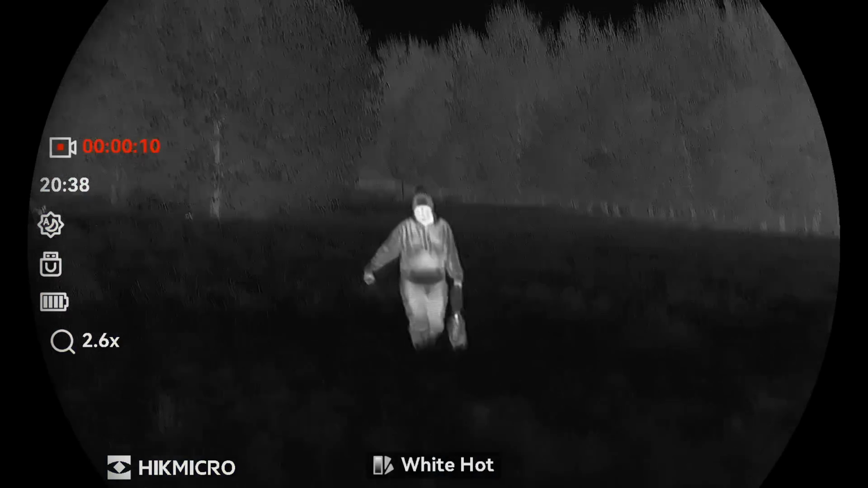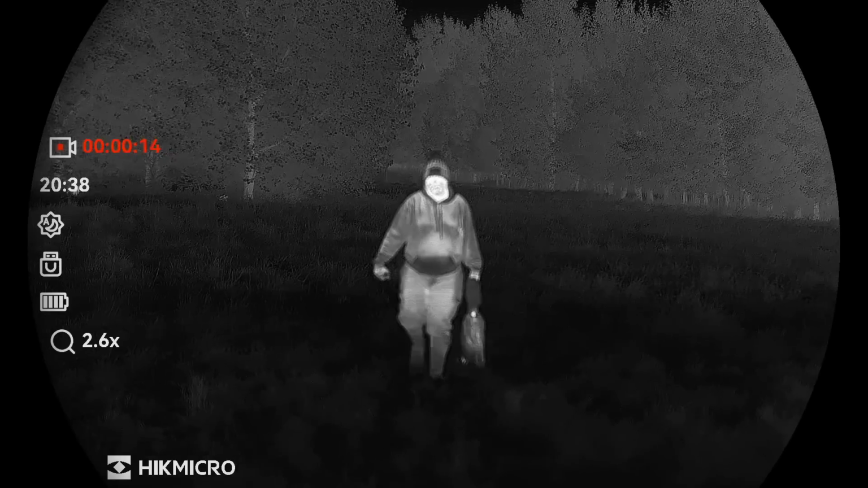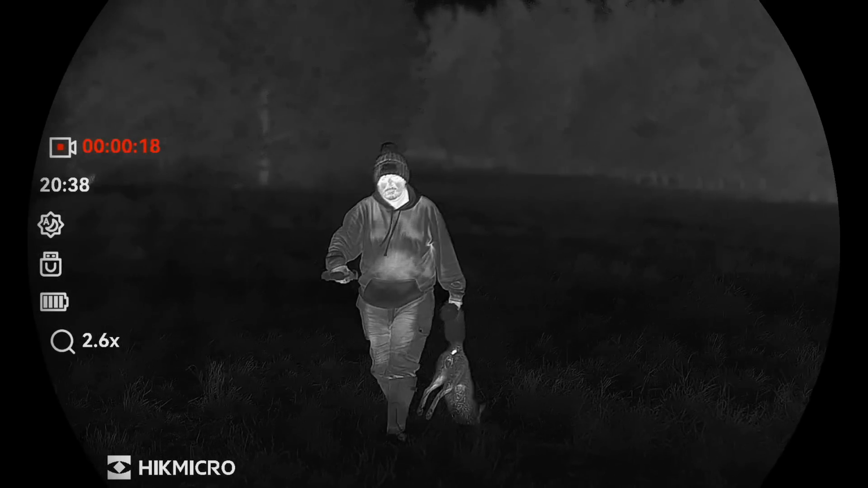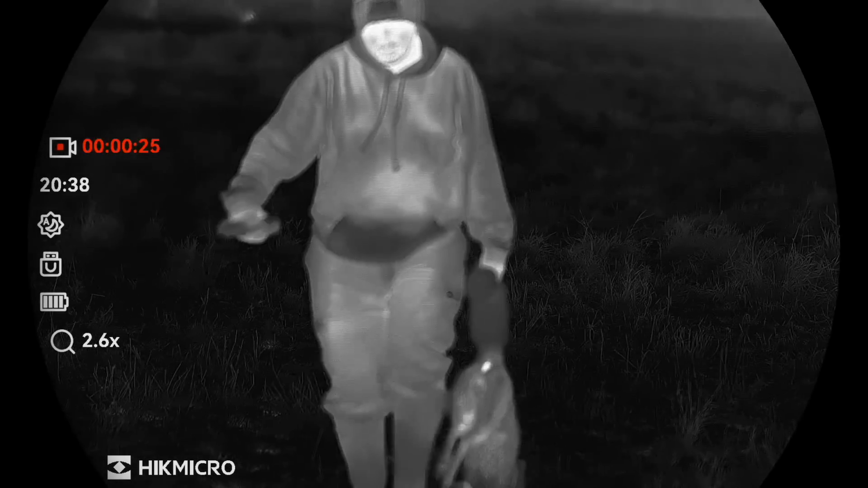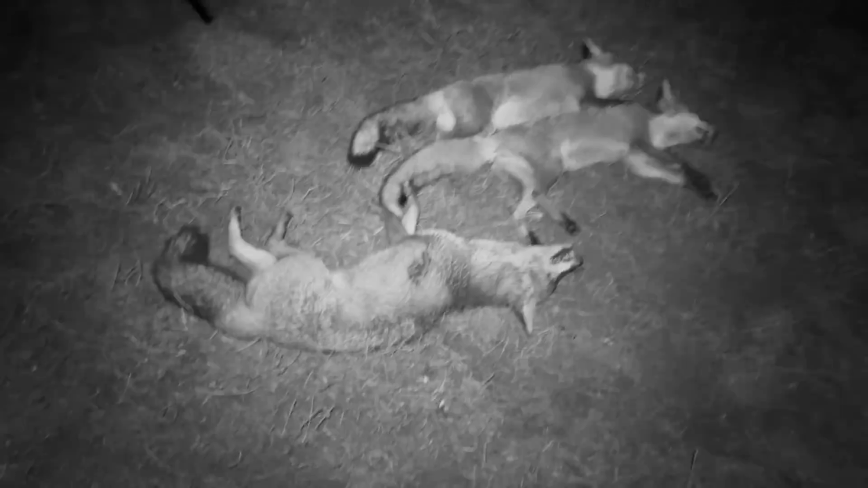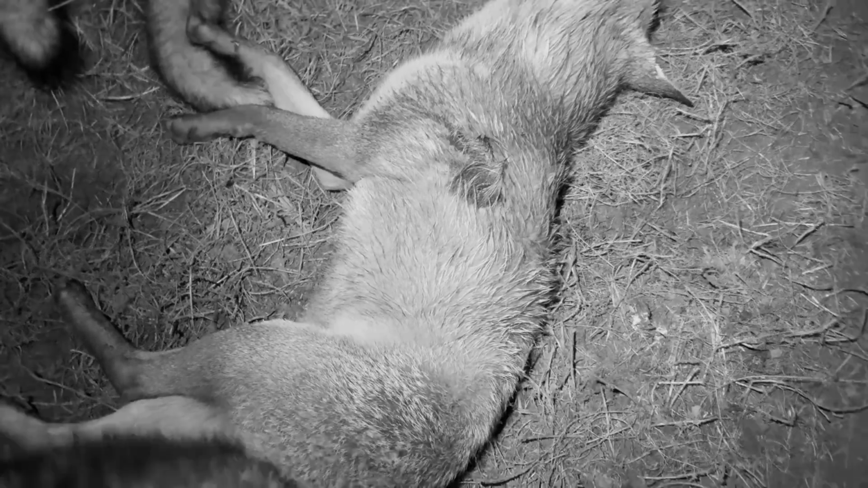I would say dog fox because I can see his nuts in the thermal. Yeah, and I can see it's leaking some stuff out as well. You can see your nuts in the thermal. Actually, look, it genuinely looks like you've got a mangina in the thermal picture. 201 yards. Yeah.